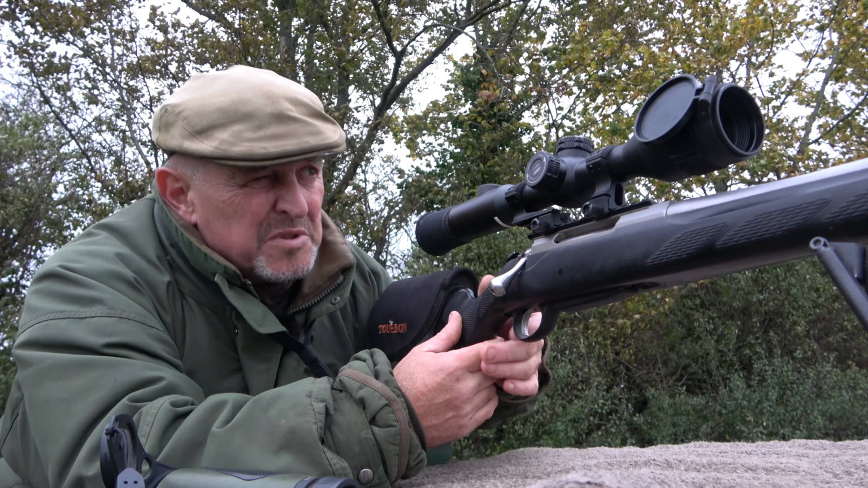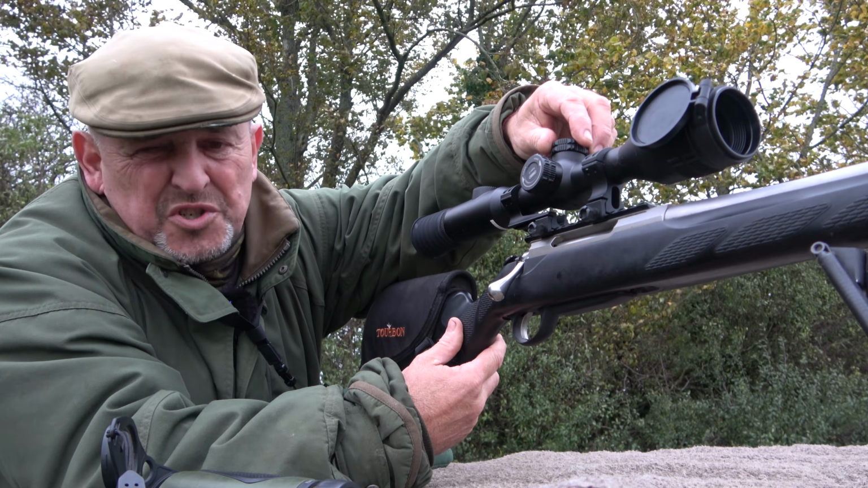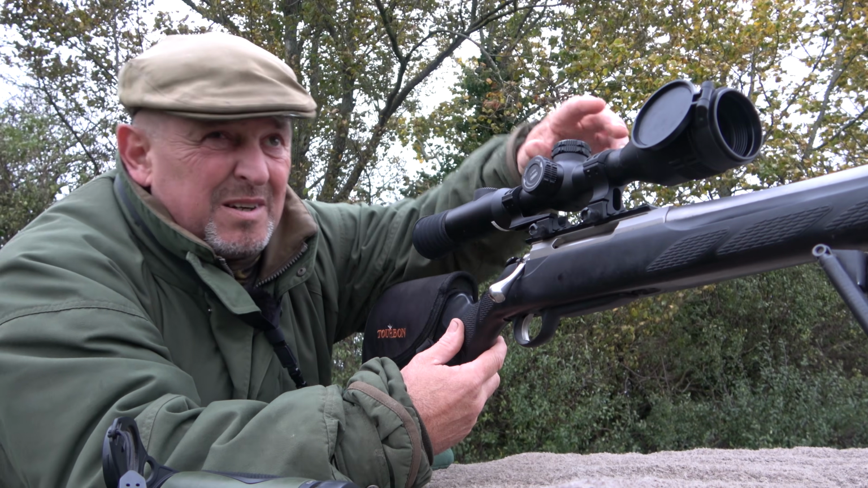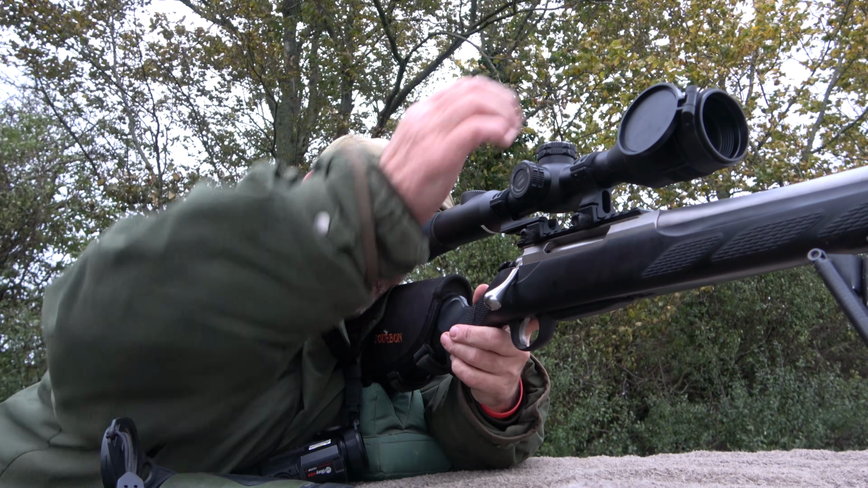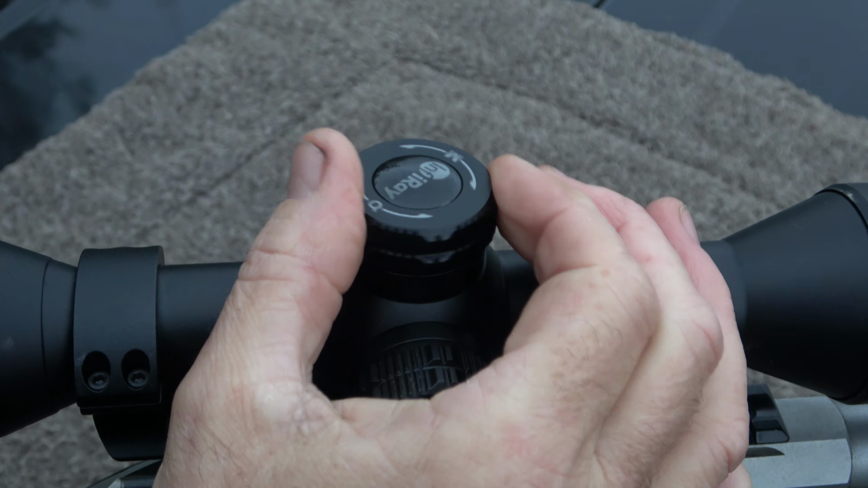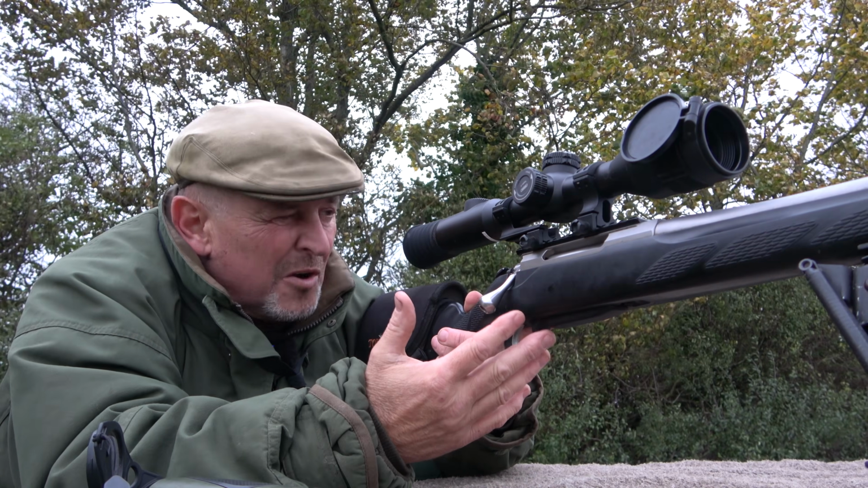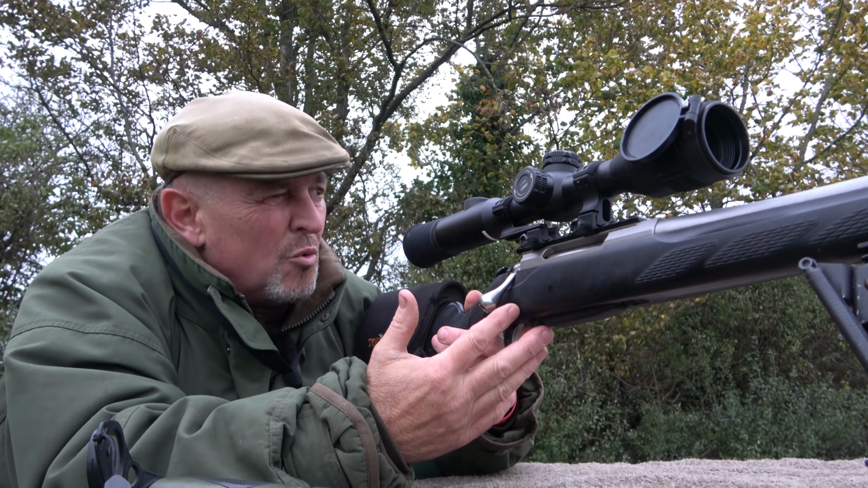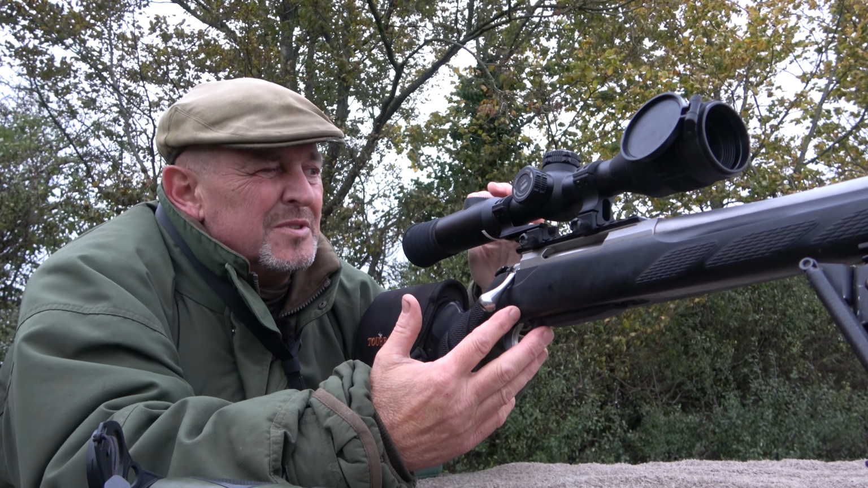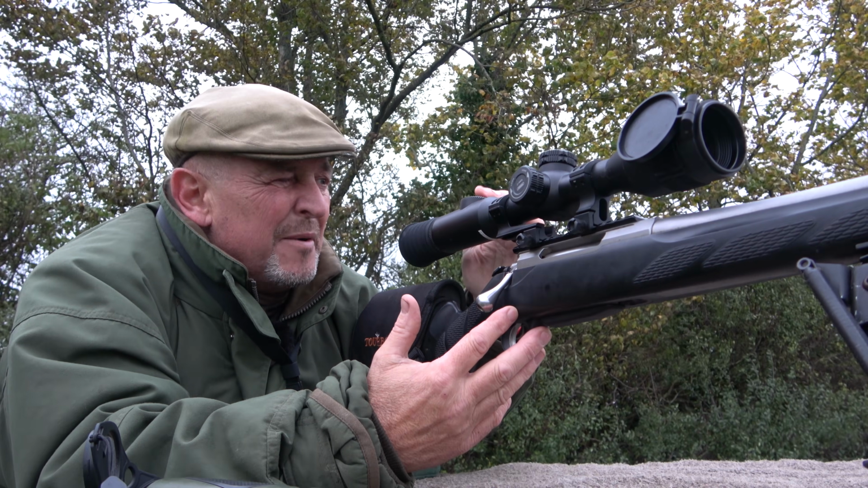So there it was, that was a feature, so easy to use. Once you've zeroed it, the zoom's on the top, it's just so simple, and that's what I like, simple, because especially in the dark you don't want hard controls to use. So just changing the light, I get it set up now for how I want it.